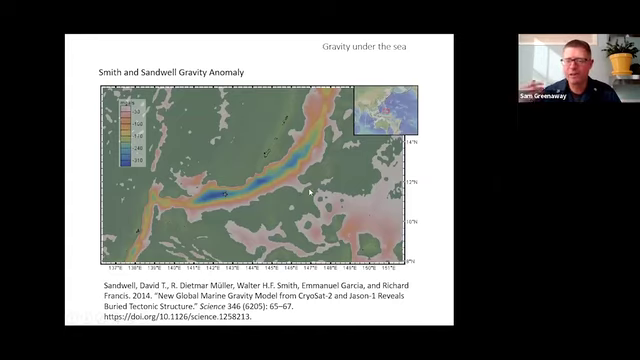And the other thing in thinking about this is there are gravity anomalies that are calculated, and Smith and Sandwell happen to have prepared one. And here's the gravity anomaly, relative to the GRS-80 surface gravity over the Marianas Trench. You can see this is Guam here, Saipan, and this is the trench. There's a big deficit of gravity over the trench, obviously because there's a big hole in the ground, and we're missing a bunch of rock that would be pulling us down.